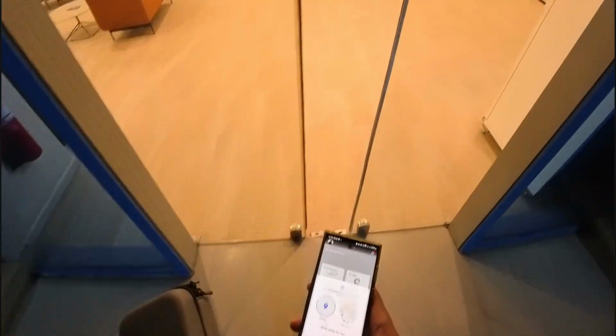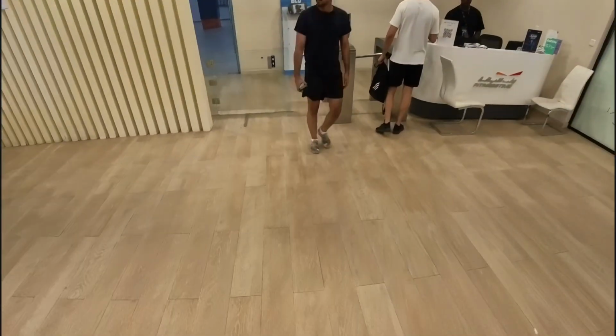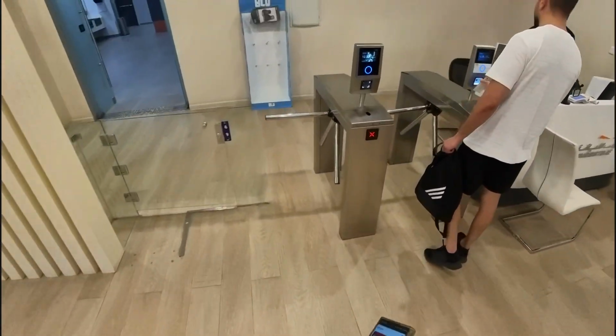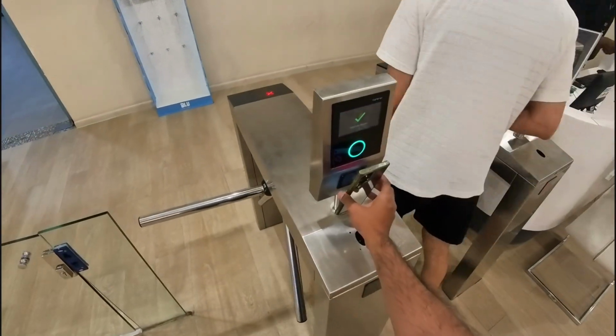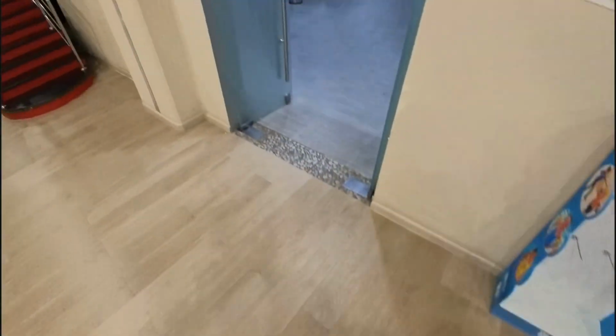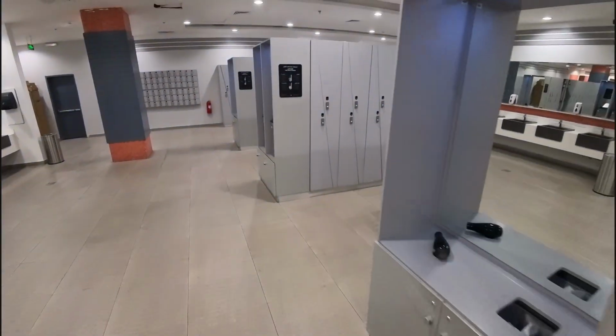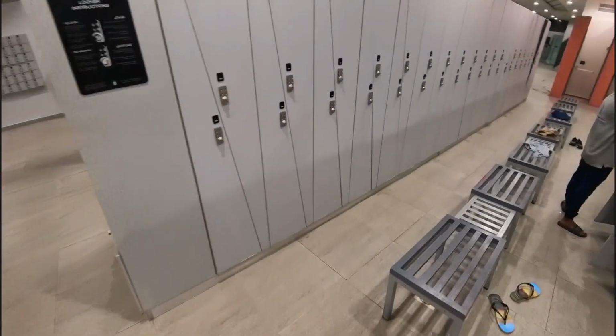Fitness Time. Let's scan this. Let's find a locker.